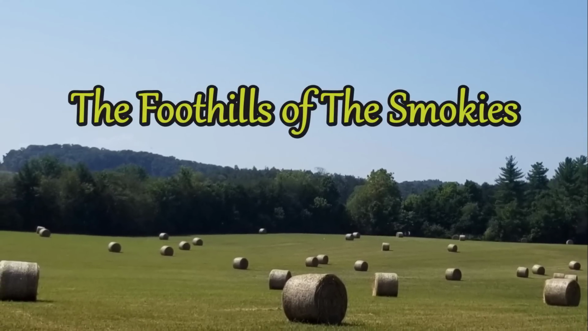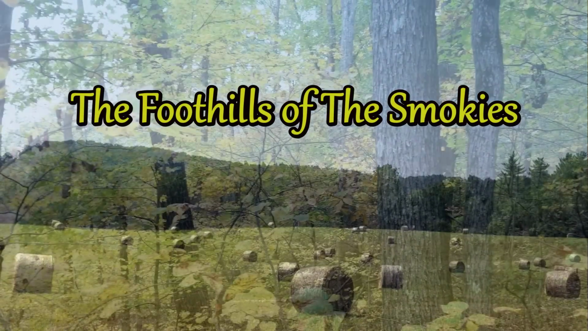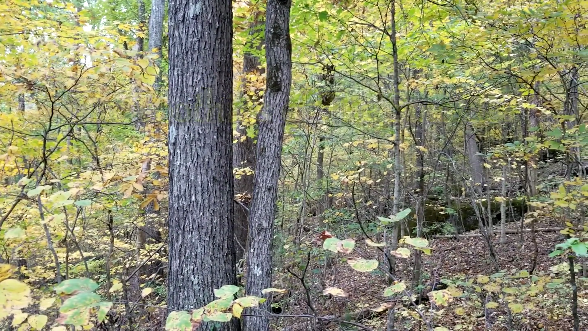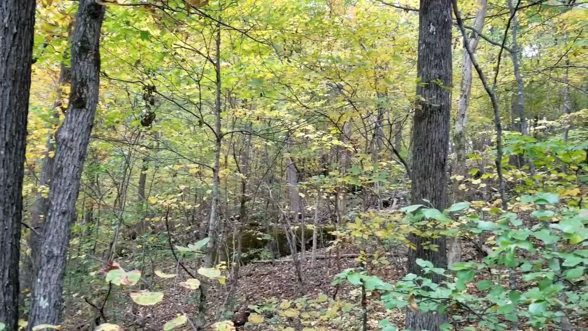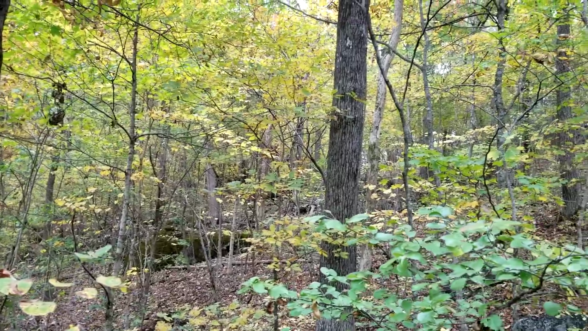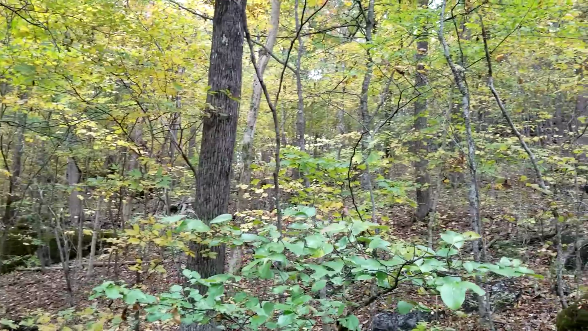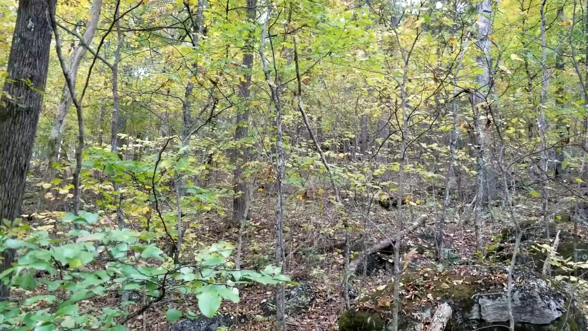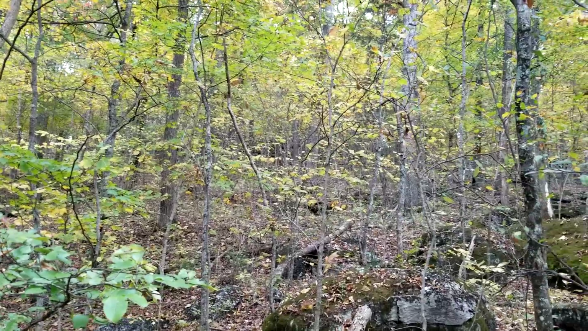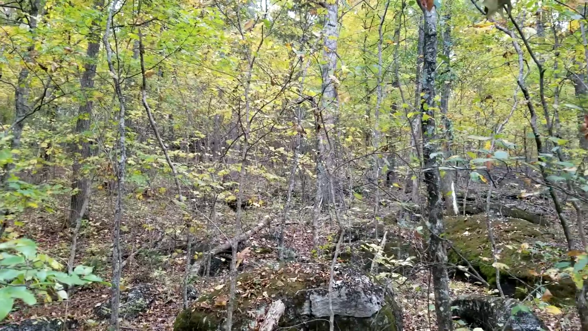Welcome, friends. Welcome to the foothills of the Smokies, another chapter of As the Ridge Turns. Now you can see the leaves are changing. It's about at its peak here. But it's not as beautiful as it normally is because we just haven't had no rain. Just really had no rain since that hurricane. Maybe a sprinkle or two, that's about it.